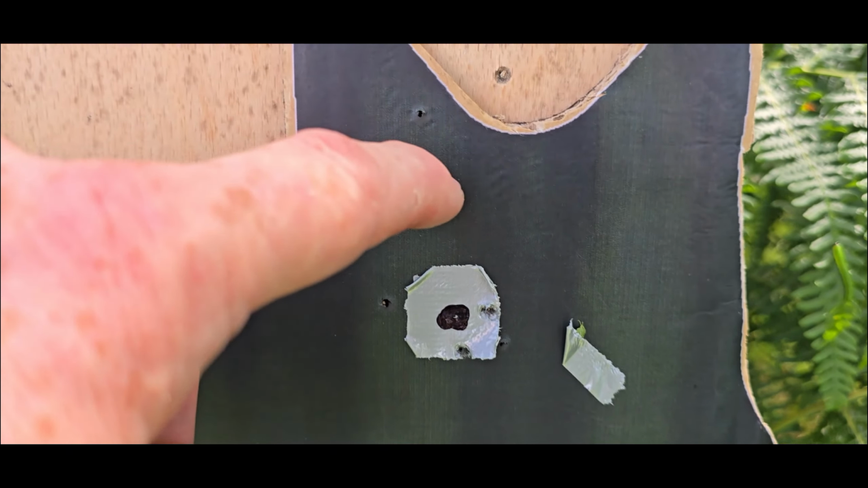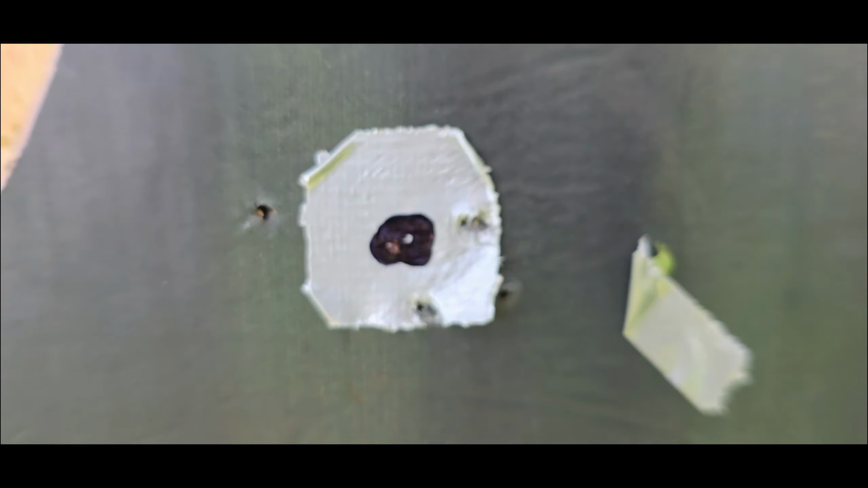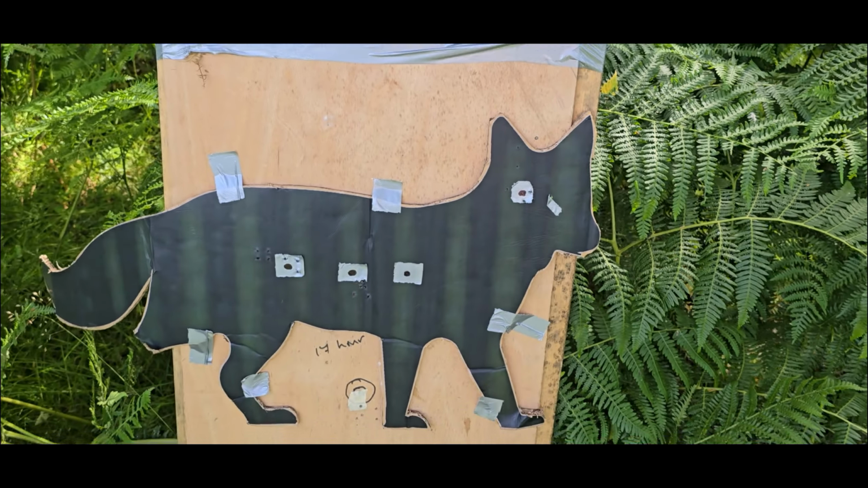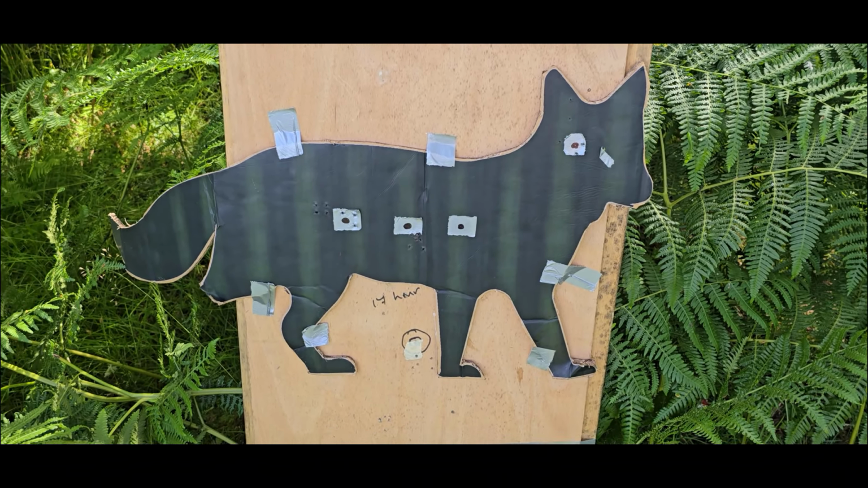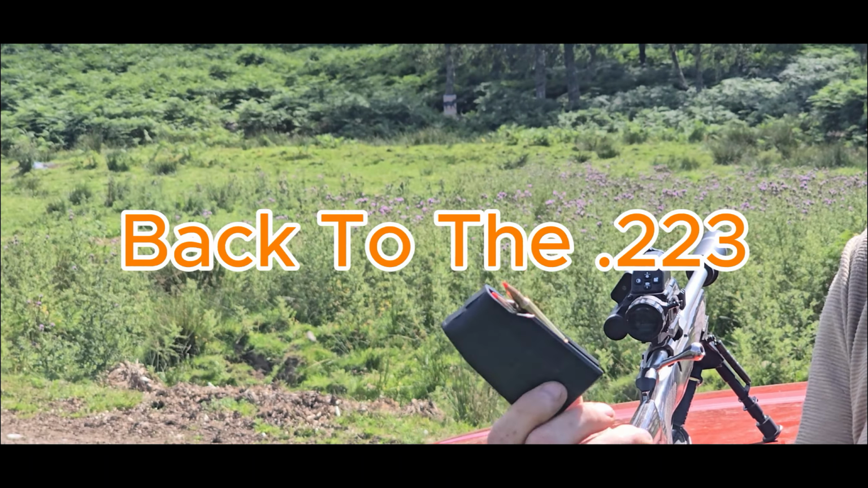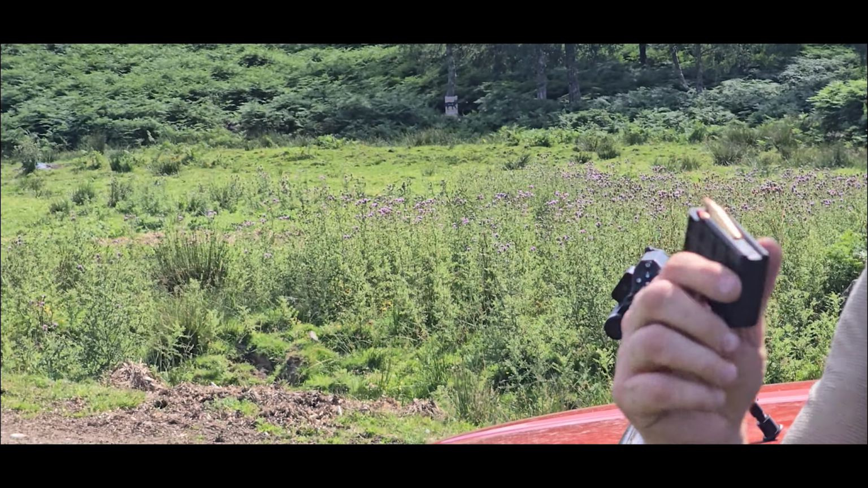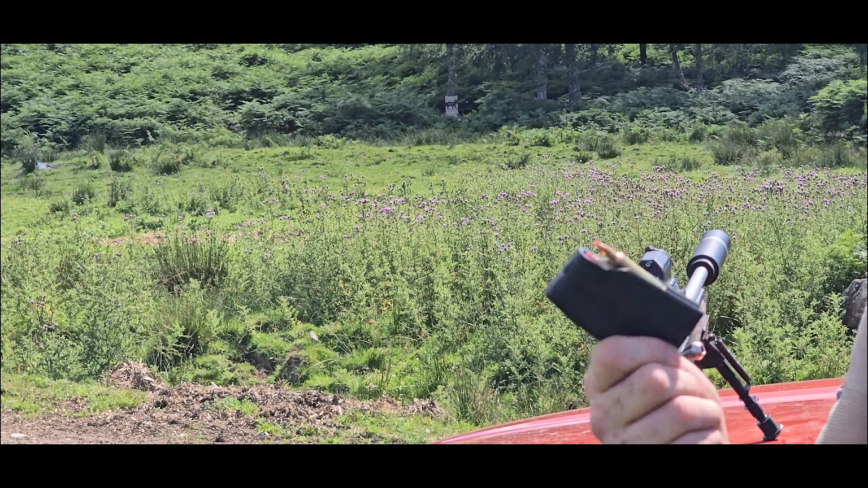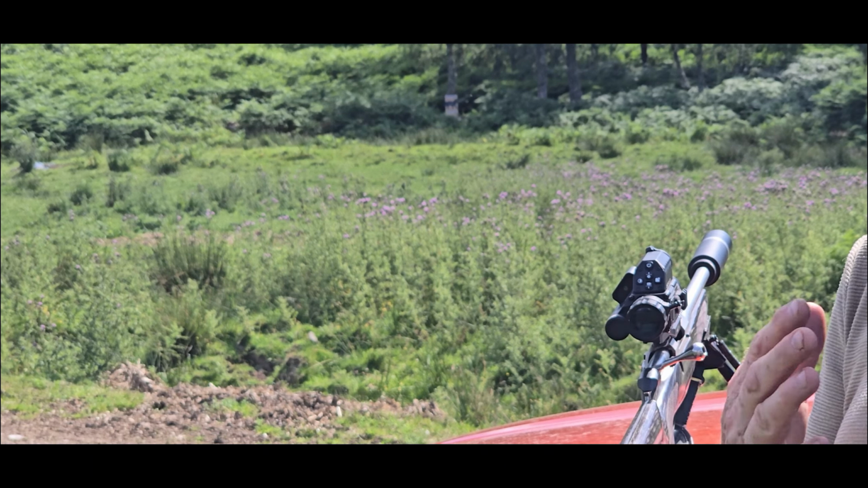Get back. So these were our first 3. So I brought it back down to that. It's a genuine size Fox target, so Fox size target. I put 3 rounds in here of 223. These are the ones that the rifle is actually zeroed on. These are the ones, there's a factory Fiocchi. I've had a few issues with feeding, but accuracy wise they've been fine.